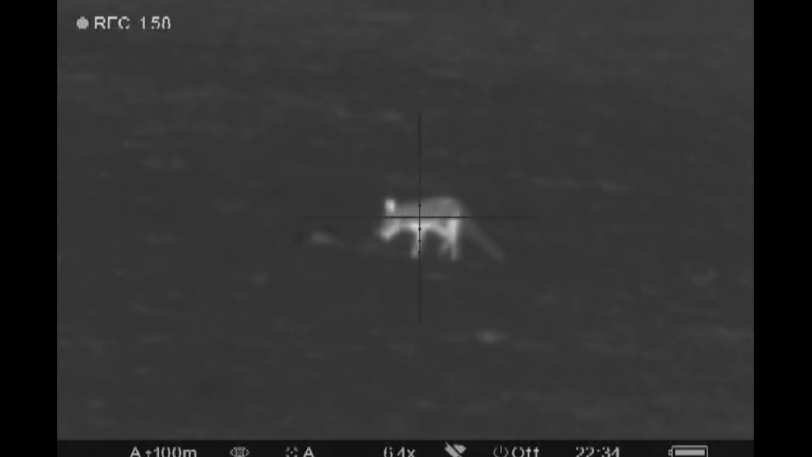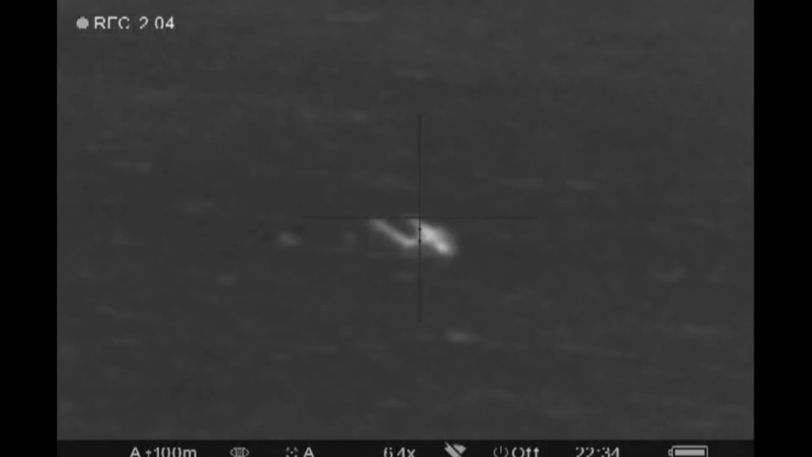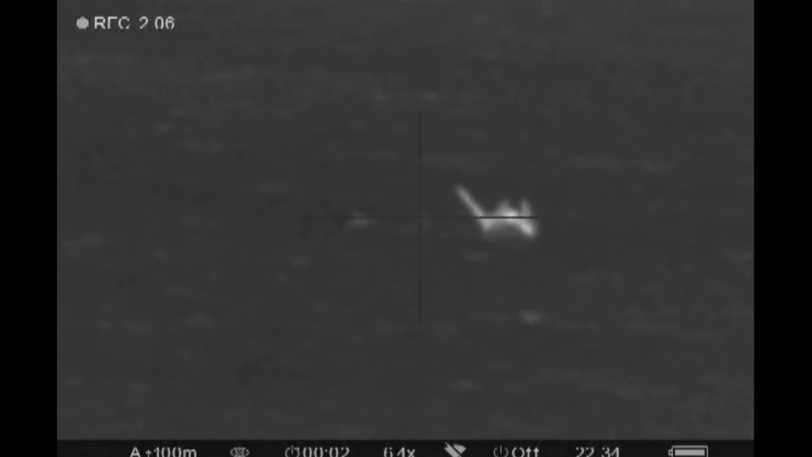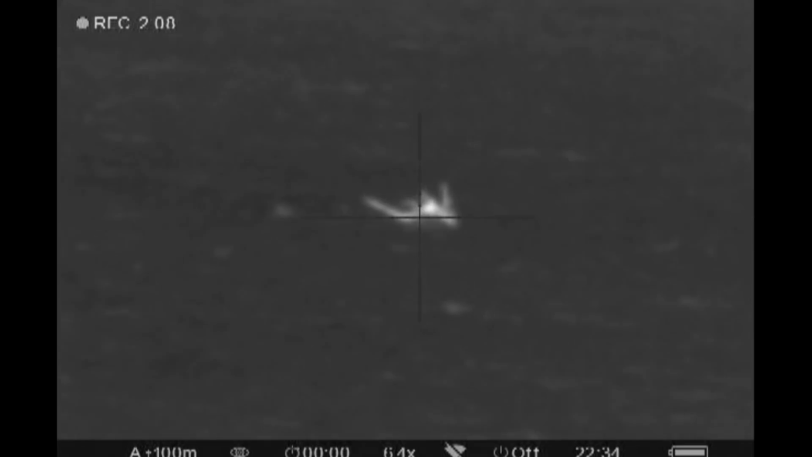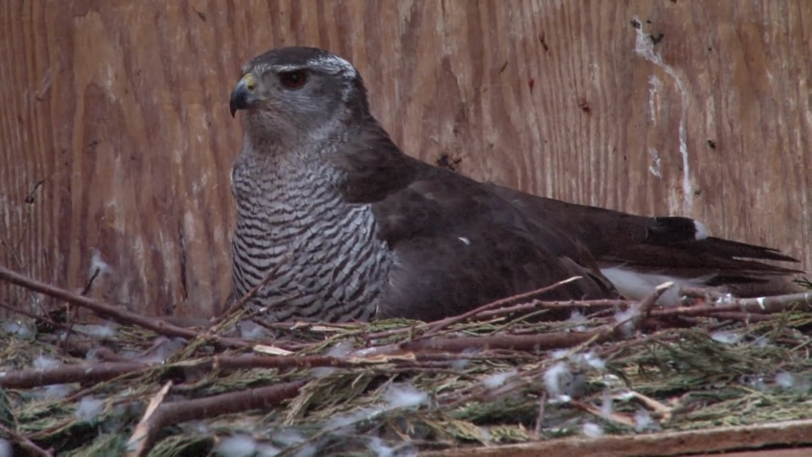But we've still got a few more to get, because when you scan the fields with thermal, it's absolutely amazing. I mean, we've got a few rabbits coming back now, and the foxes are just everywhere again. So there does seem to be a lot about, and again I think it's going to be a fantastic season for cubs as well. It's always nice to see Roy, especially looking so well.